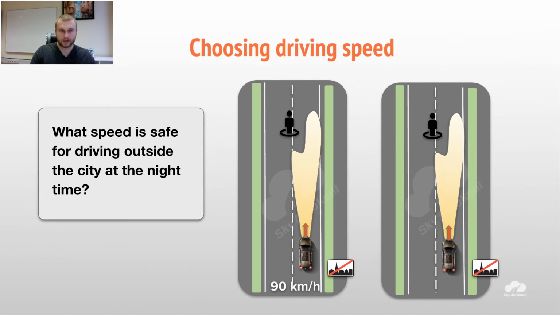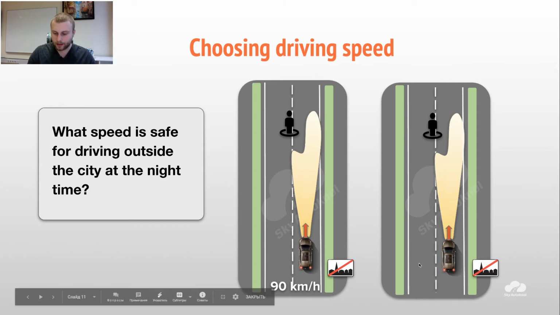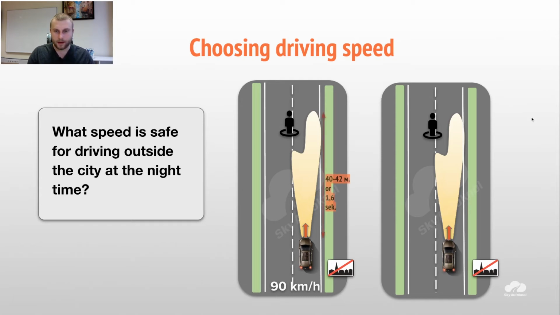Let's observe the next situation. Now we have a 90 speed limit. You have headlights on, as usual. 42 meters is the illumination of these lights, as before. But you will pass this distance in 1.6 seconds at 90.